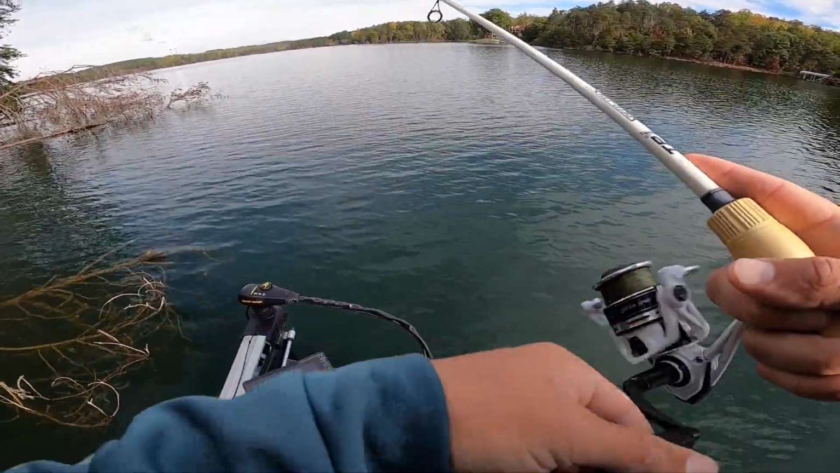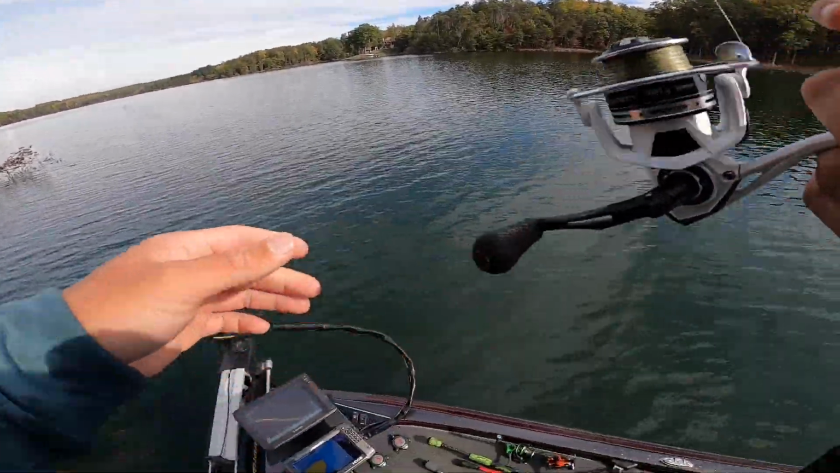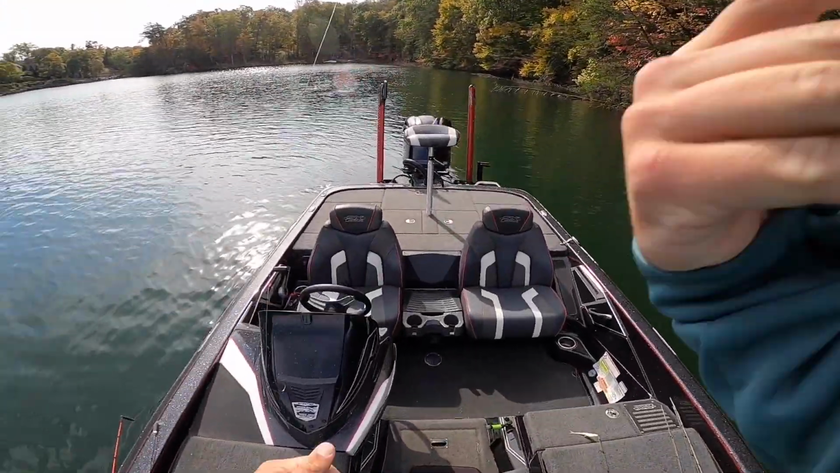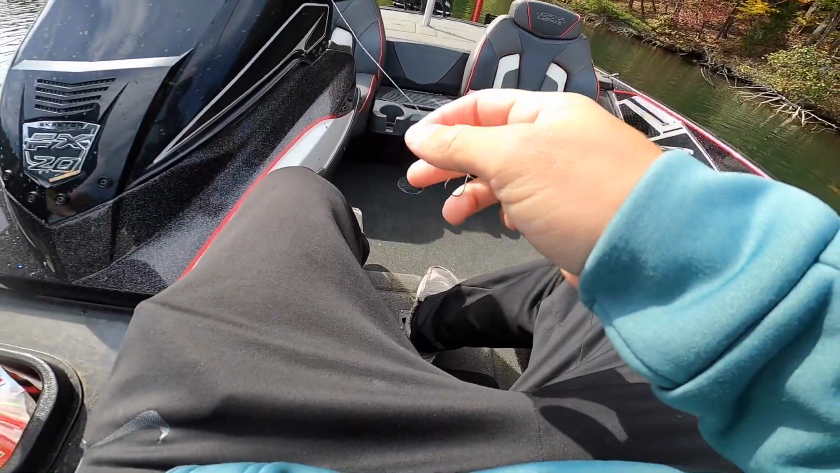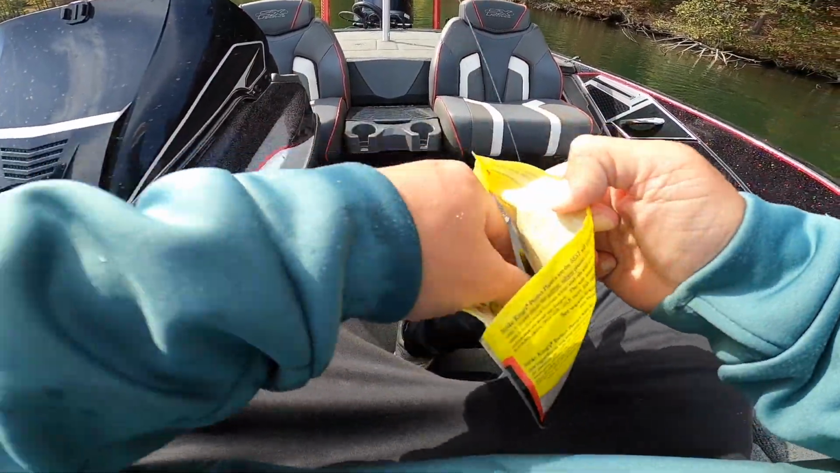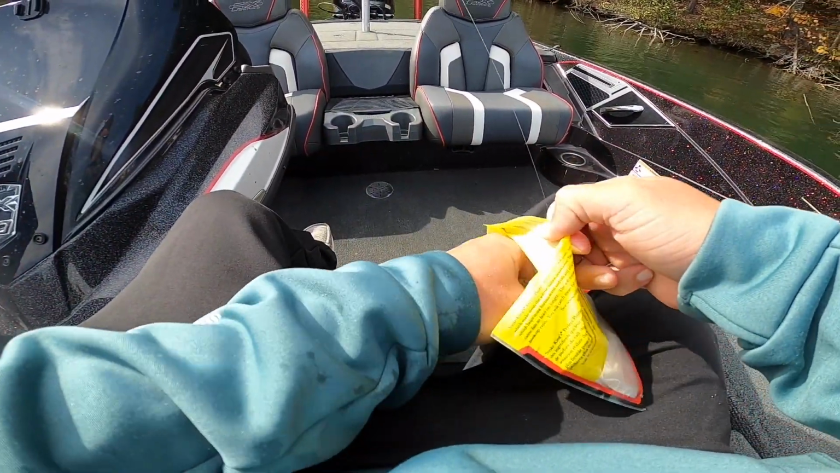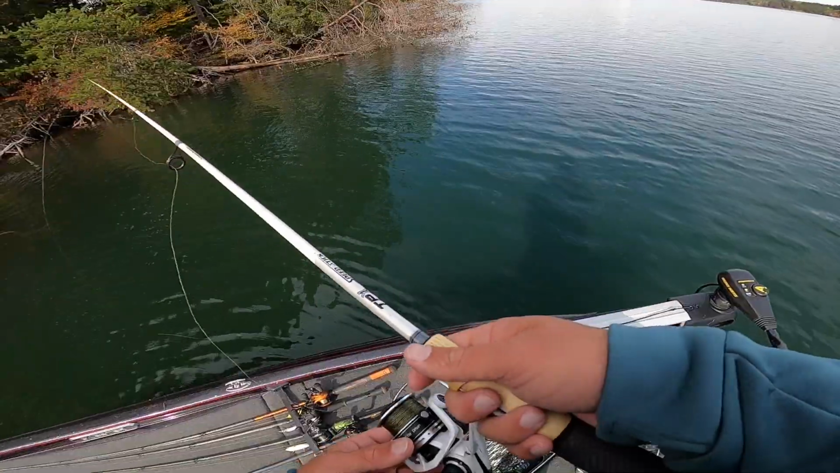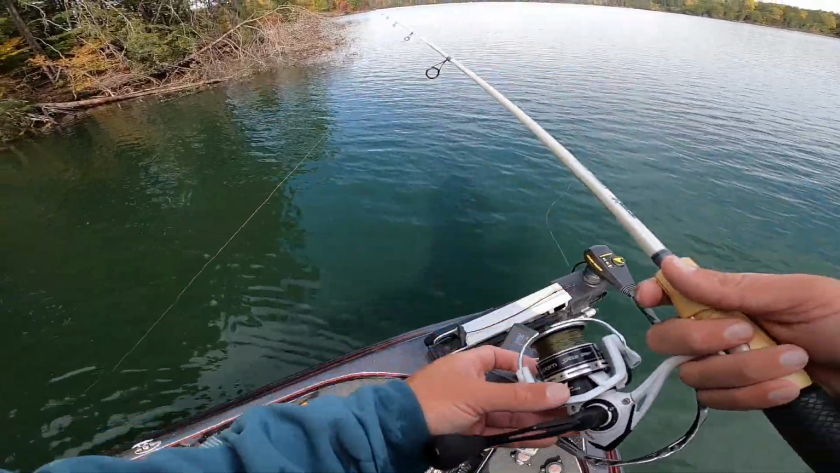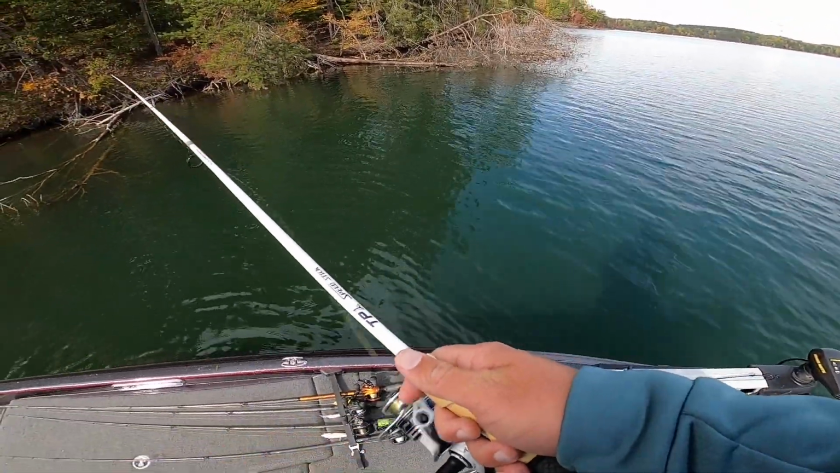Took my worm, guarantee it. Yep. Saw him sitting on the outside of a tree. Cast it to him. Watched him follow it down. And took my worm. Follow it down, baby. Come on. Yep, I'm about to catch another one.